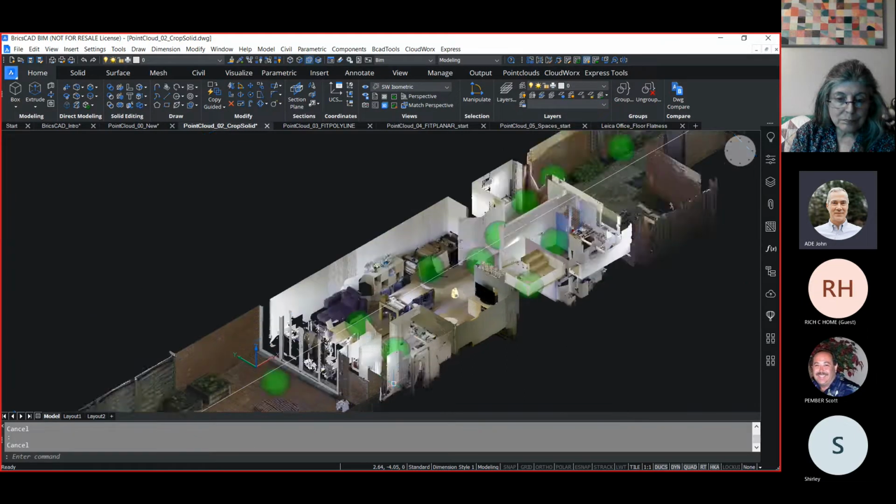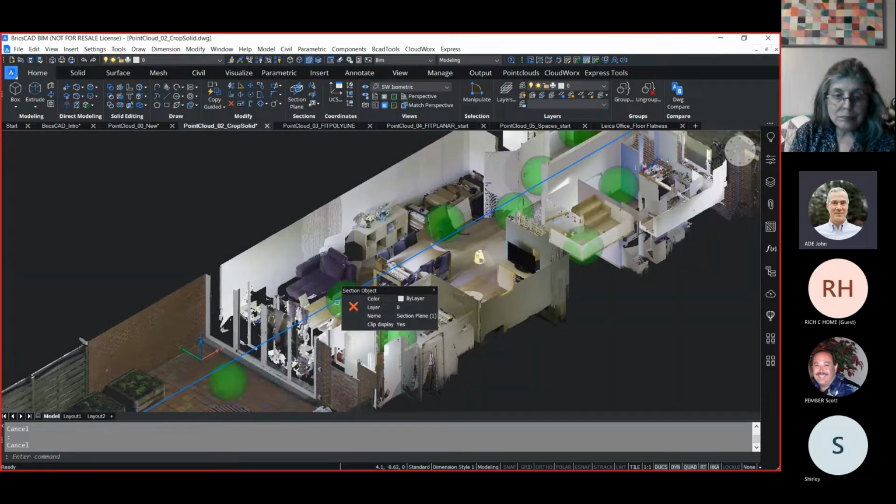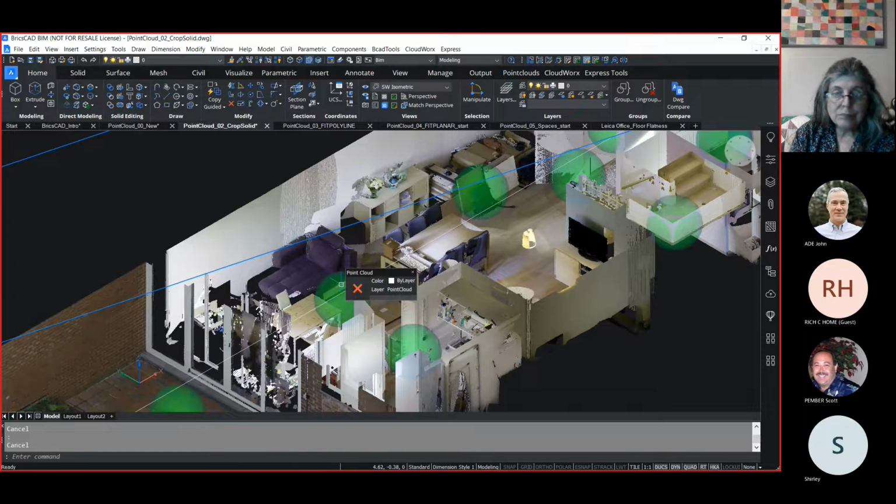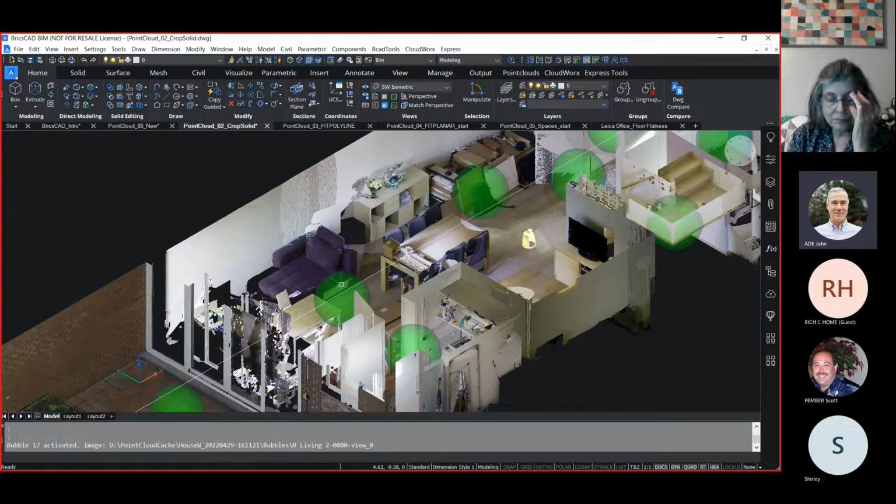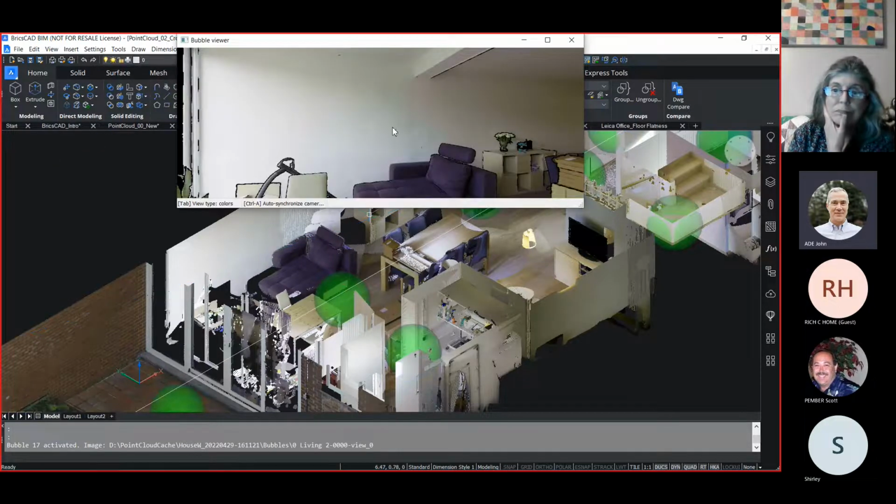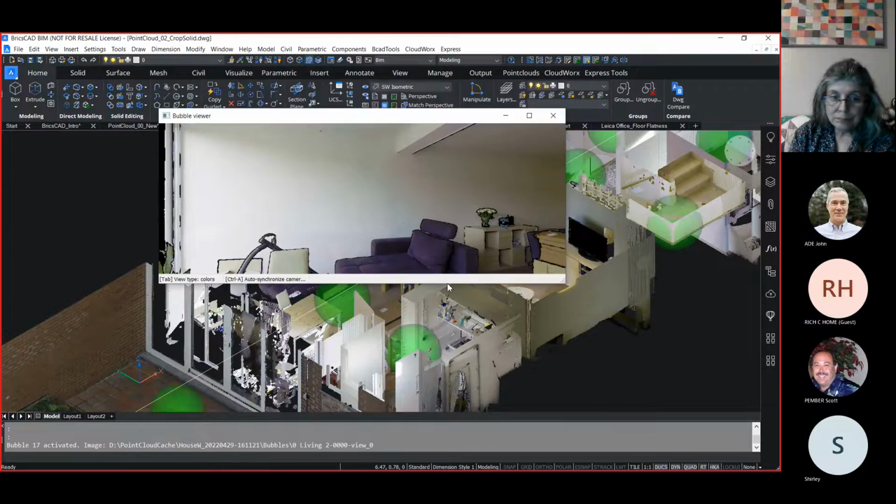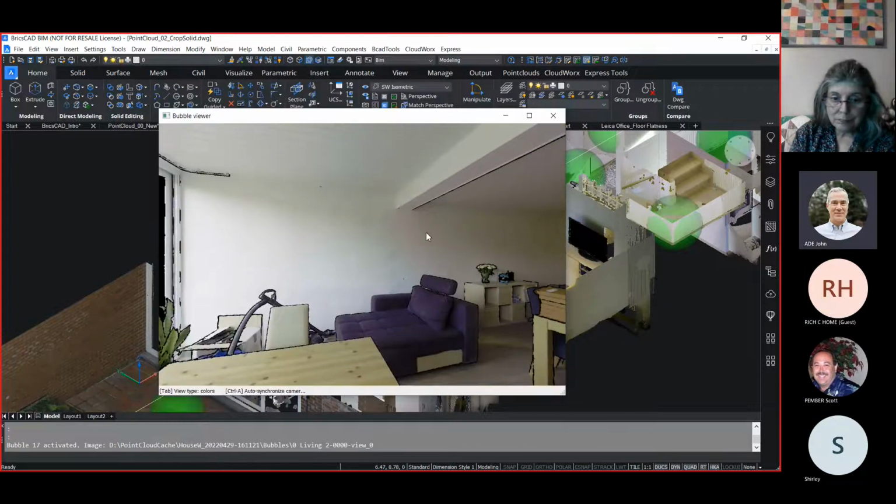Now, if you're not familiar with point clouds or haven't used them before inside an application like Bricscad, you'll notice that there are these green spheres. The green spheres we call bubble views. They represent an individual scan station. So this point cloud is made up of multiple scan stations, but I can access these scan stations by double clicking on the green sphere, and it'll open up a separate view from that scan station.